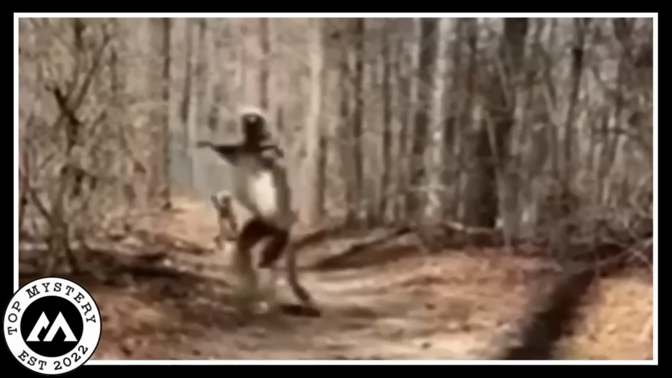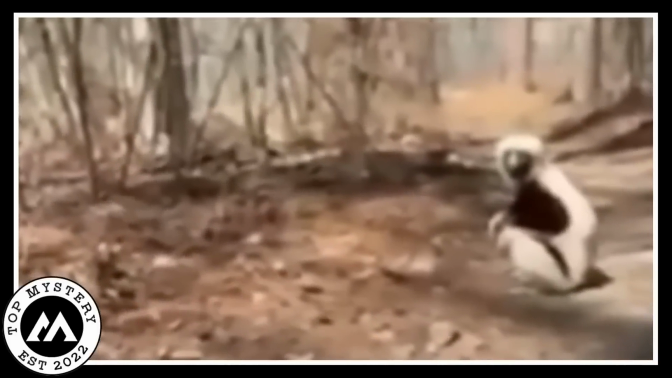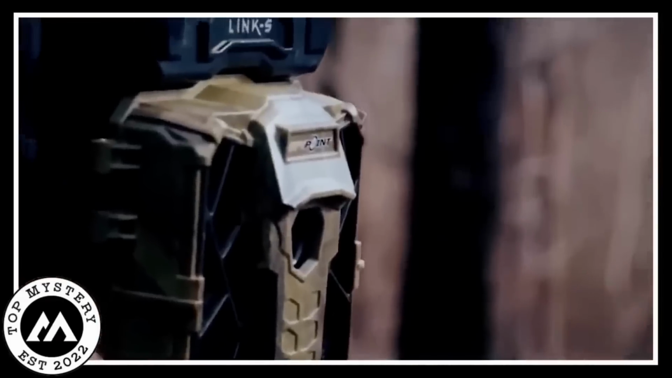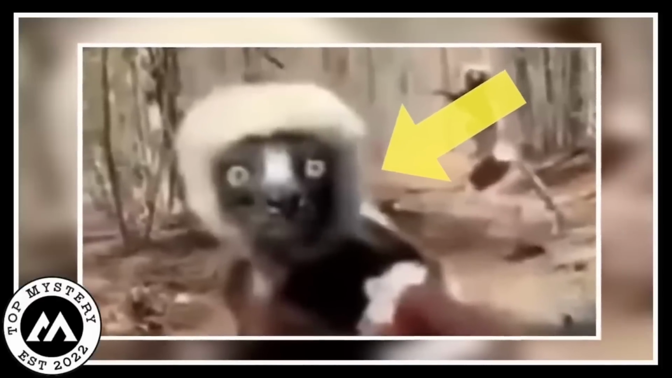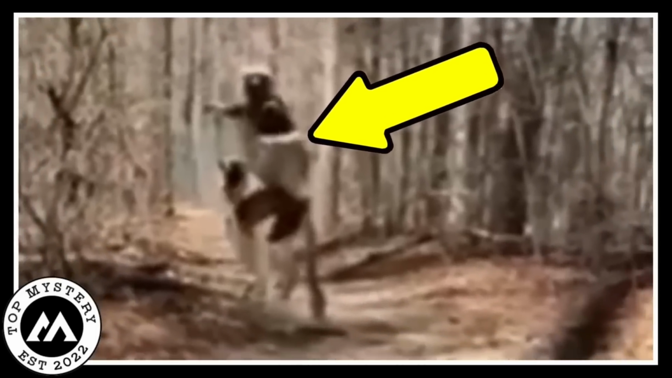Lemurs on Earth. Imagine stumbling upon a trail camera video that unveils the mysterious world of lemurs. These critters, often labeled the most dangerous animals on Earth, break the mold of ordinary walkers. They're jumpers. Picture it, these leaping lemurs navigating their way through the wild with an almost surreal flair.